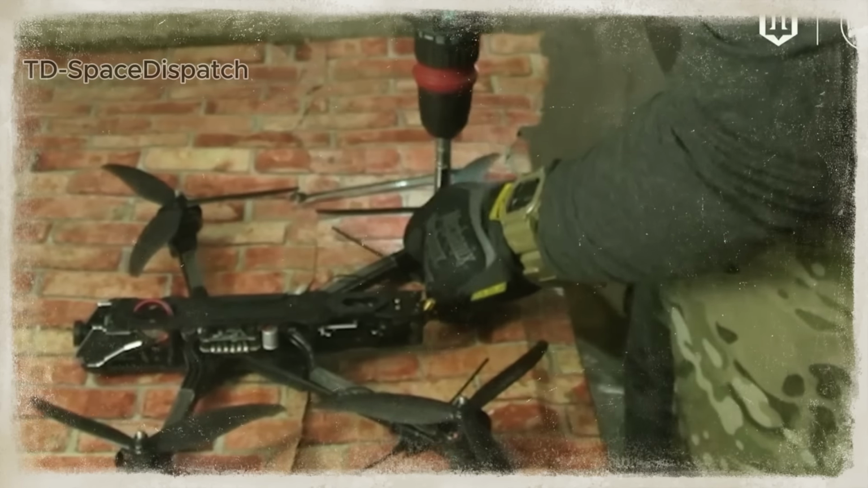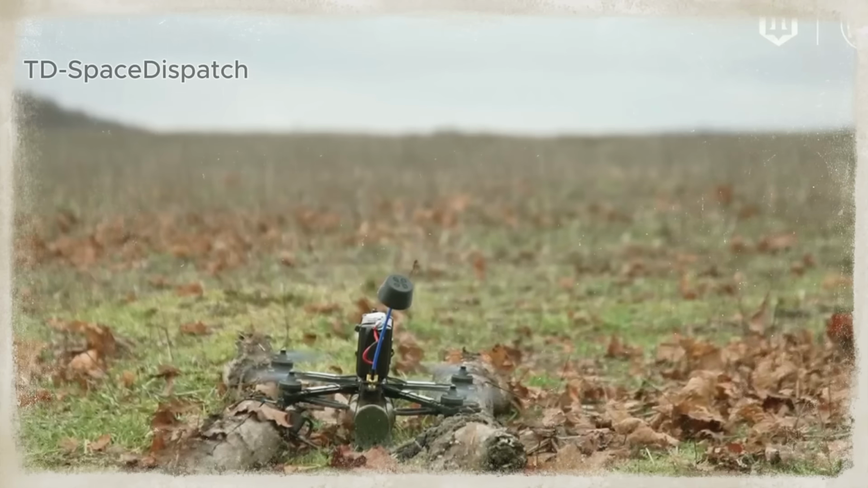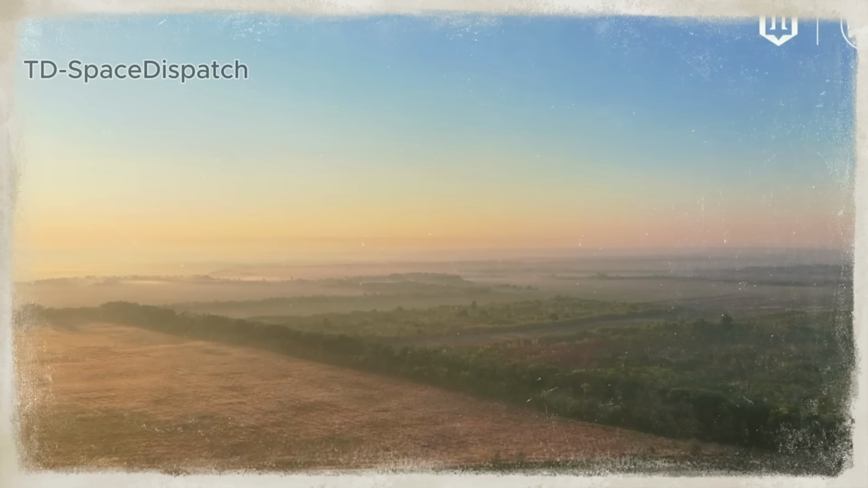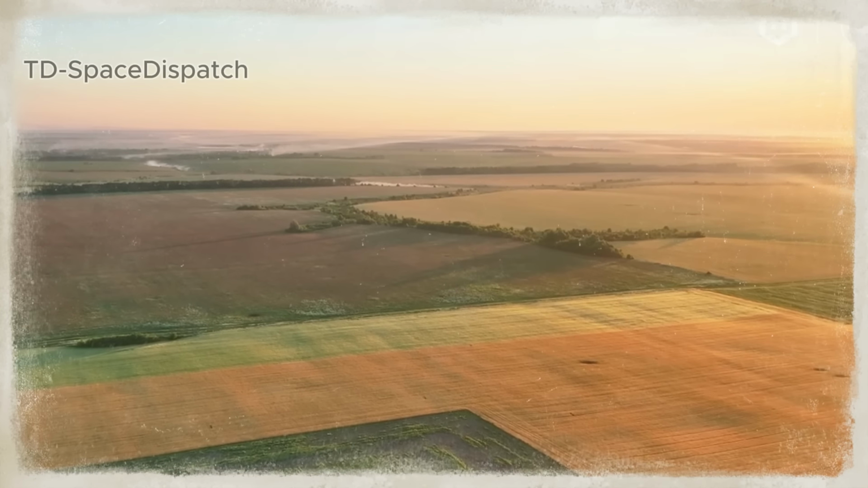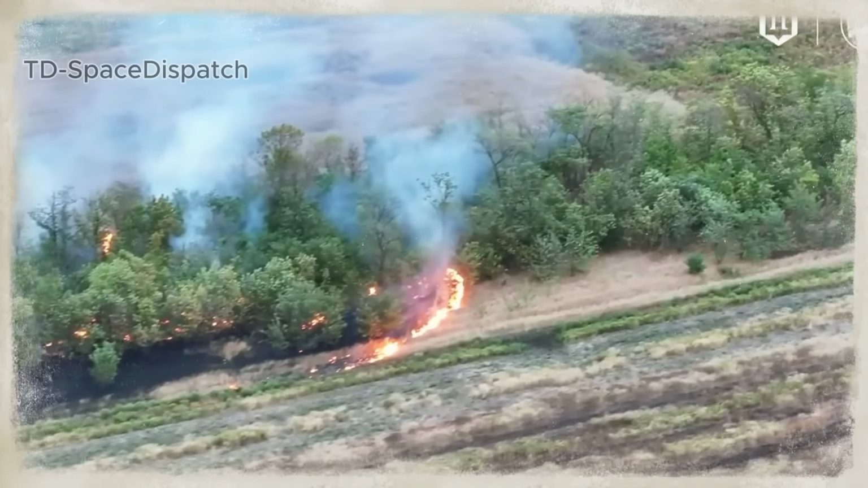In September 2025, along the Pokrovsk direction, Ukrainian drone operators from the 414th UAV Brigade, known as the Birds of Magyar, conducted a wide-area FPV strike operation. Their drones scanned fields, tree lines, and abandoned clearings for isolated Russian troops.